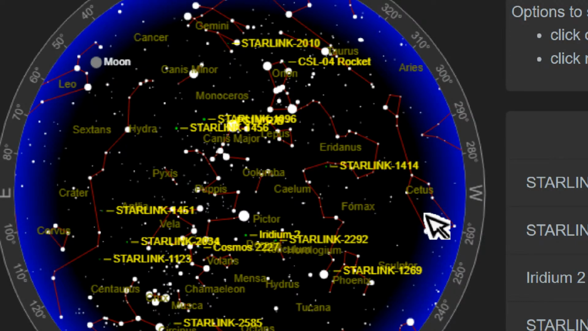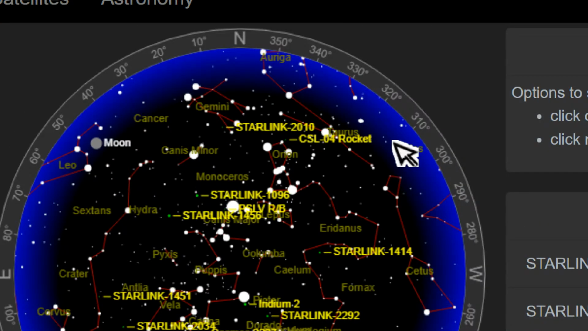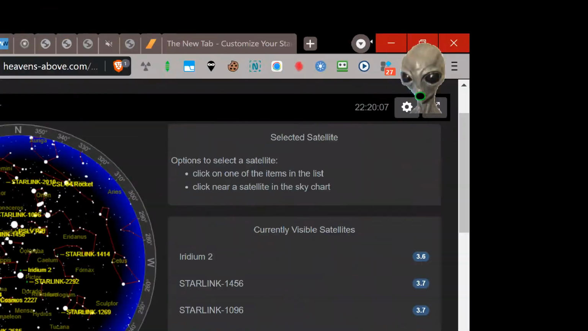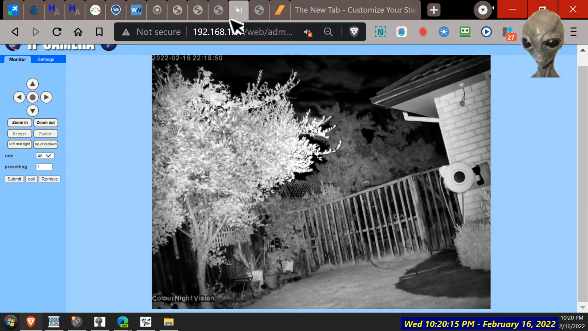Upside down. It doesn't sort of work though, does it? Damn, I wish I had a compass on the screen. And also the tilt angle up and down, we need some numbers down the side, would really help us out.